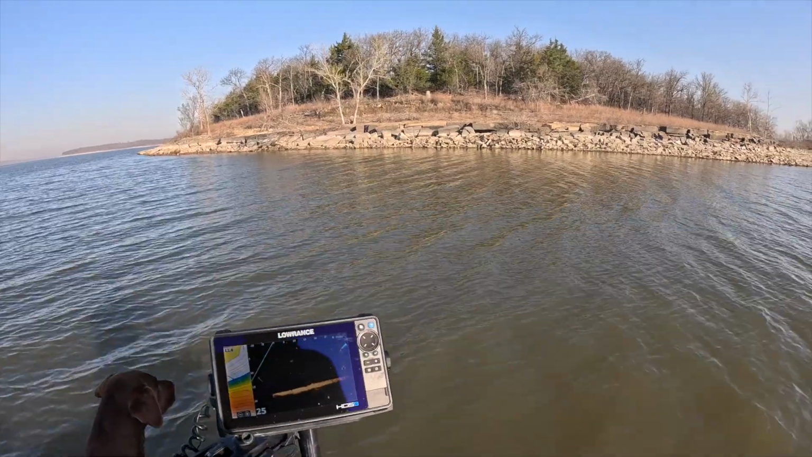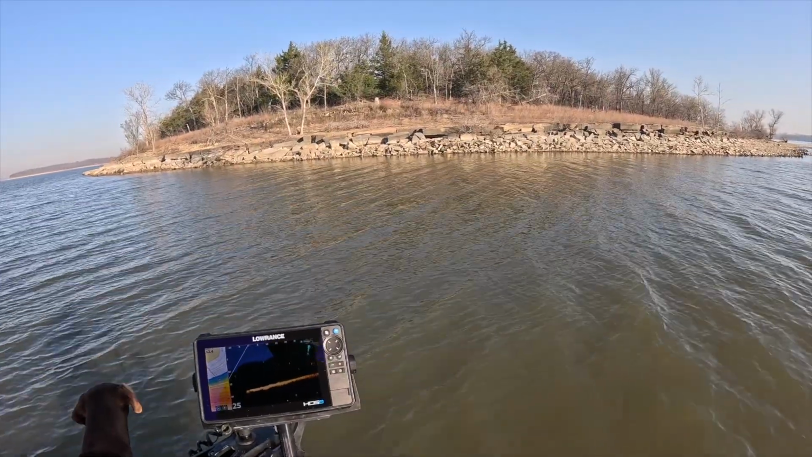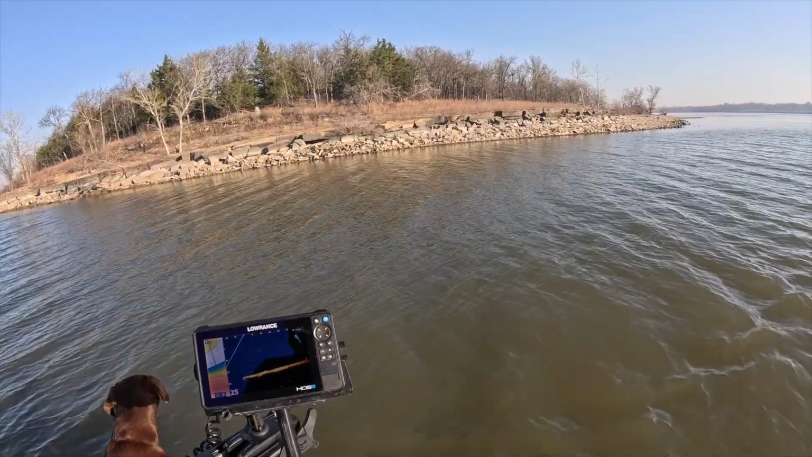I've got a little bit of stuff marked, some structure that I can just kind of hit right away. So it'd be nice to flip a few fish in the boat real quick and then do a little bit of exploring and find some new spots to catch fish. Ooh, yeah, baby. We got some good fish on this brush pile here. It's not super stacked, but there's some good fish on it for sure.